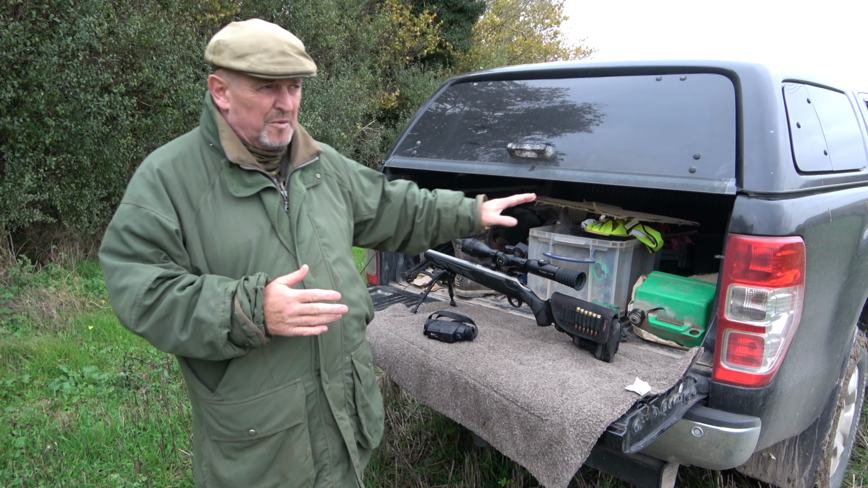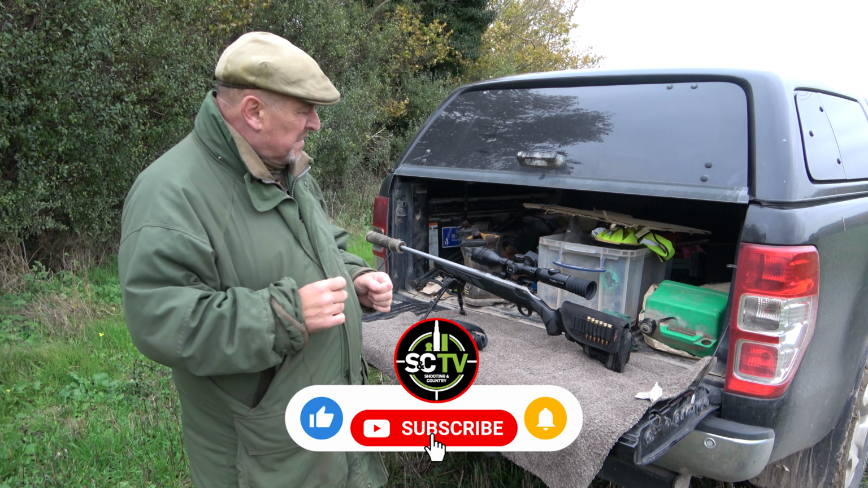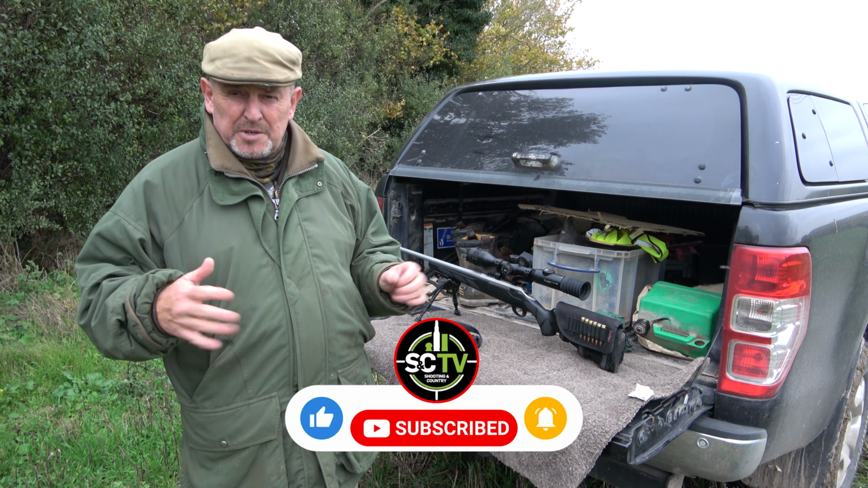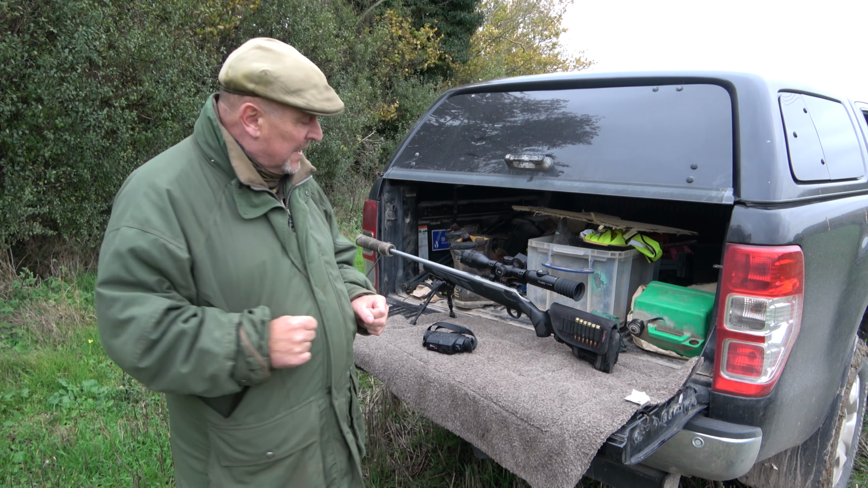I was sat in the truck anyway. But if a fox had come, because there was some deer out there, surprisingly enough, and I could clearly see them and I could have shot them. So it was a pity that we couldn't show it off in poor weather.